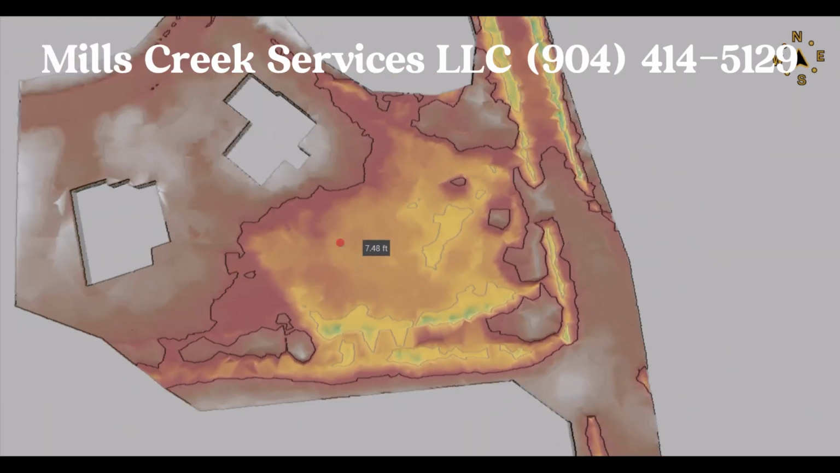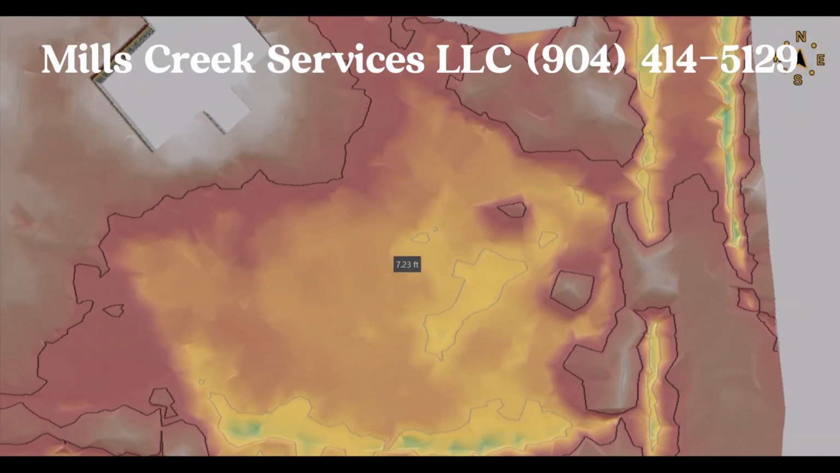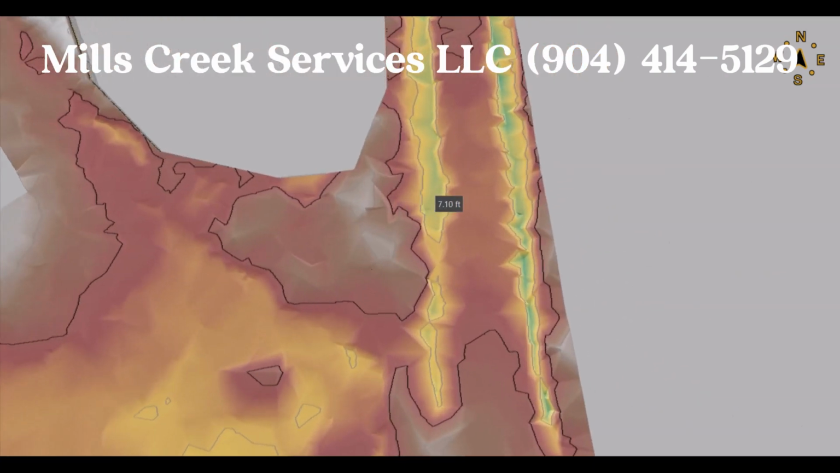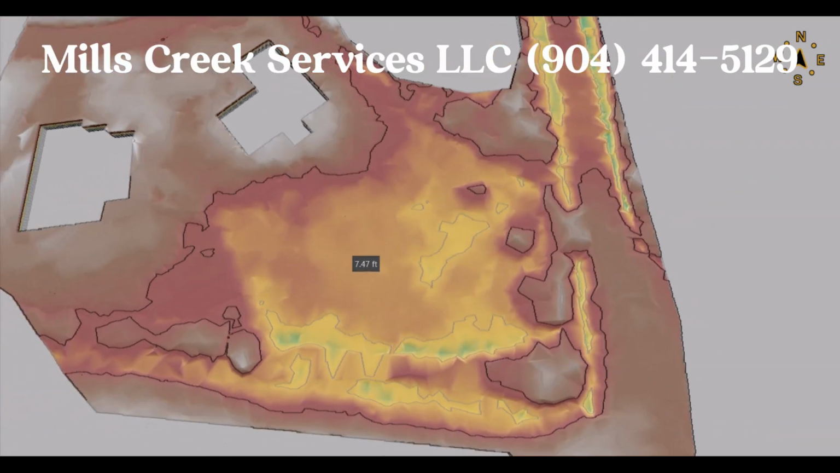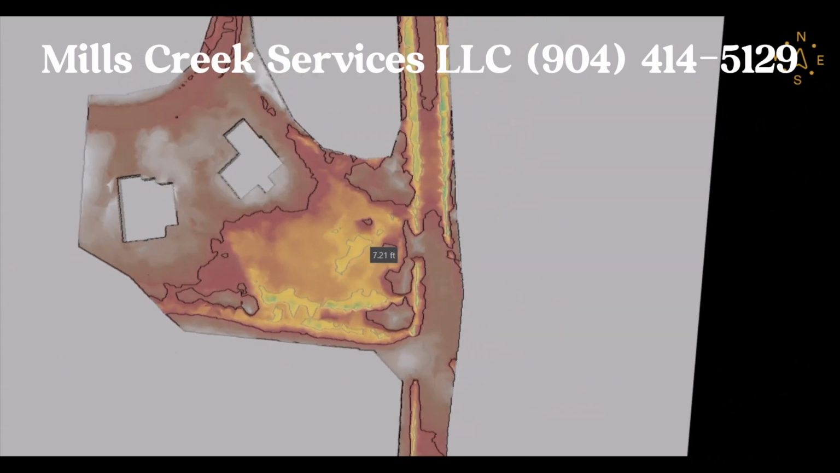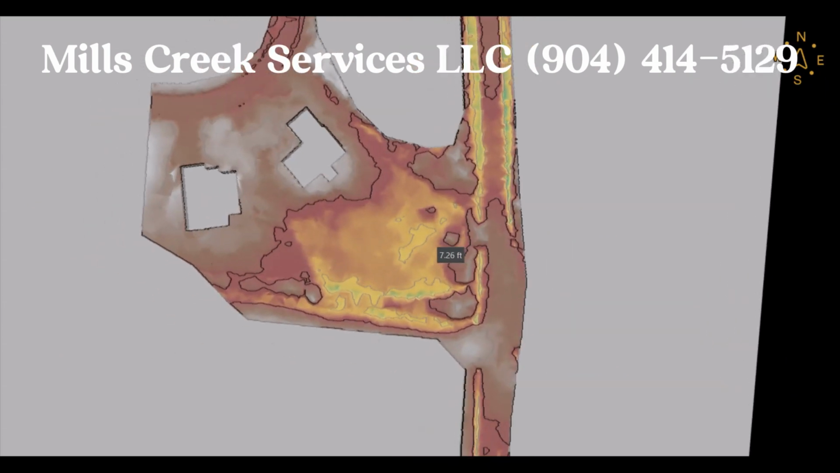This customer had somebody else out who eyeballed it and said, you need 50 loads. One of the things we pride ourselves on is we definitely don't want to guess. We want our customers to be able to budget appropriately and know what they're getting themselves into for every scope of work that we're involved with.